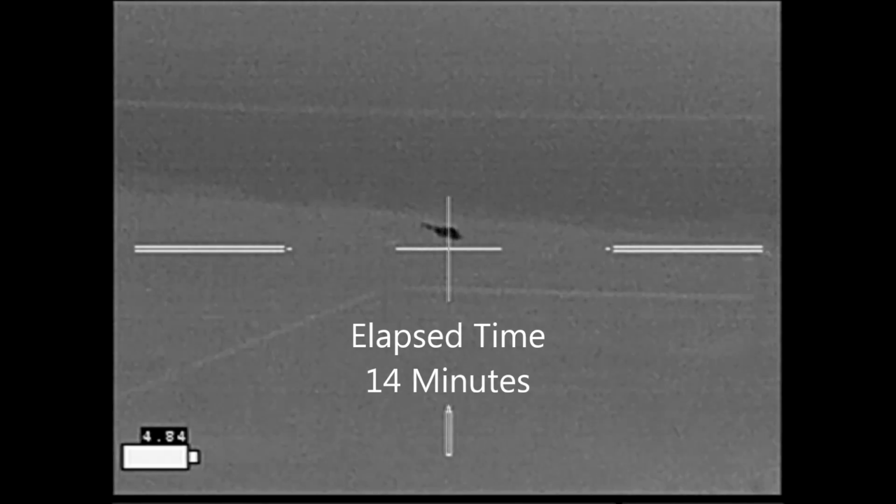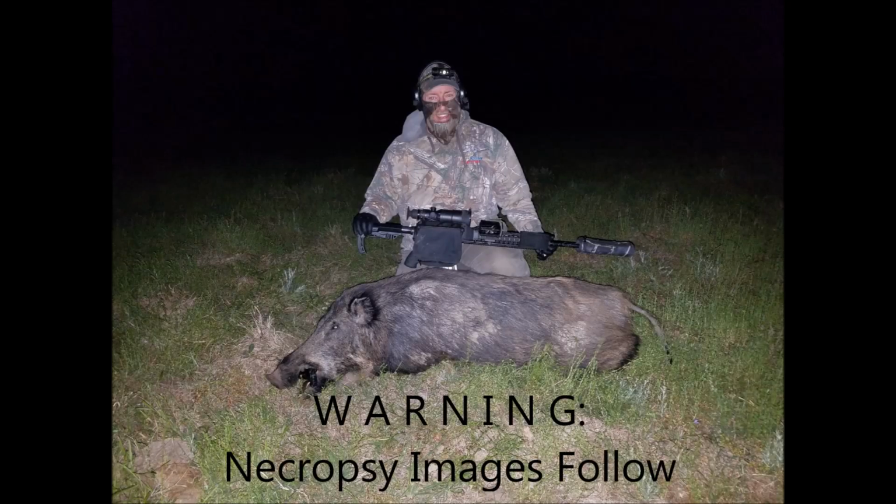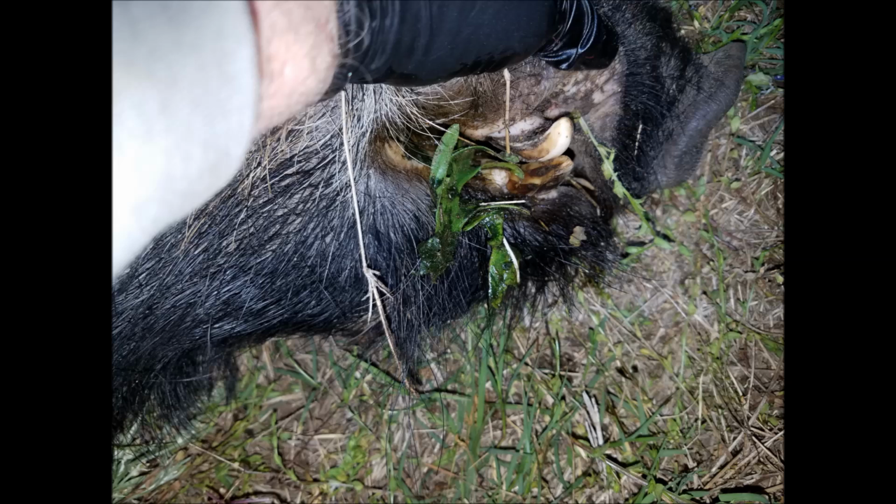Total elapsed time for the stalk is about 14 minutes. He turned out to be a good looking, good sized boar. He had a decent set of cutters on him, at least on one side. The other side was broken off, maybe when he did that face plant through the dirt.